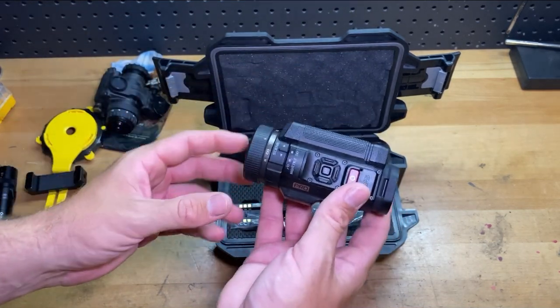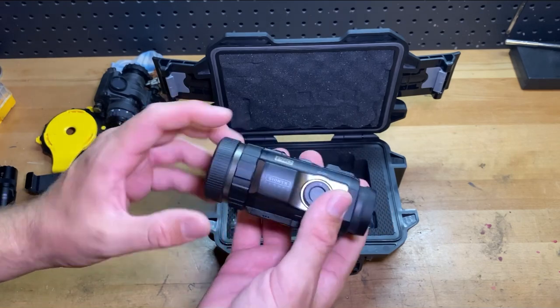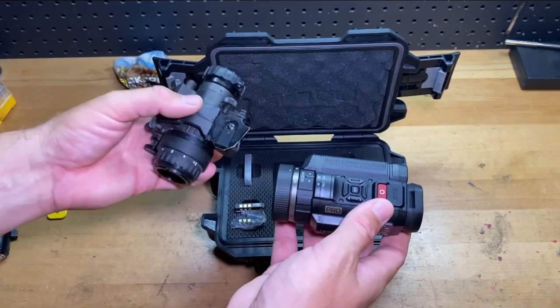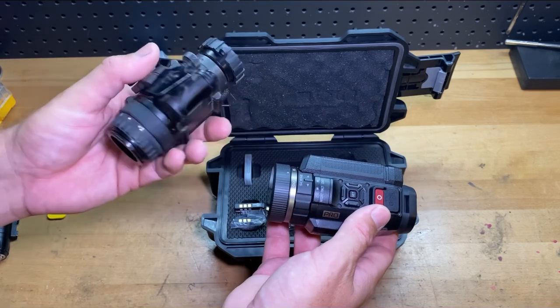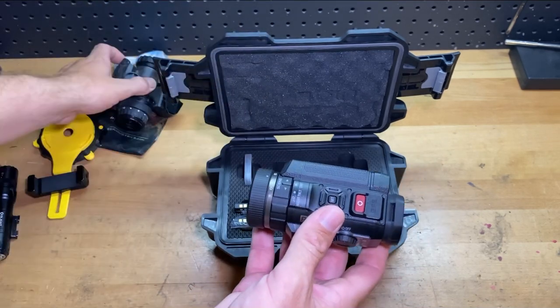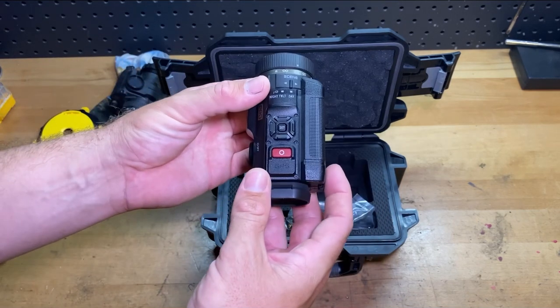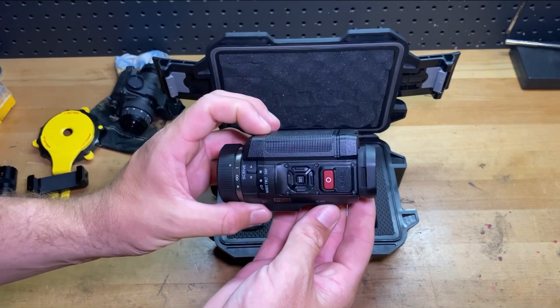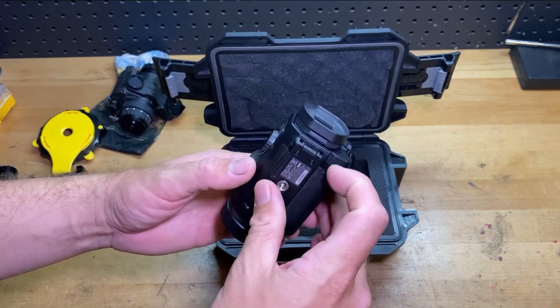So, not a bad looking unit. As far as weight goes, it doesn't have the battery in it yet, but it's pretty lightweight. And when I feel it compared to a PVS-14, it feels lighter than a PVS-14. And I know this has a J-arm on it too, but it does feel lighter right out of the box. And you can see a number of buttons on it and everything. We'll go over that in a minute, but I'll show you right now how you're going to insert the memory card and how you're going to put the battery in.